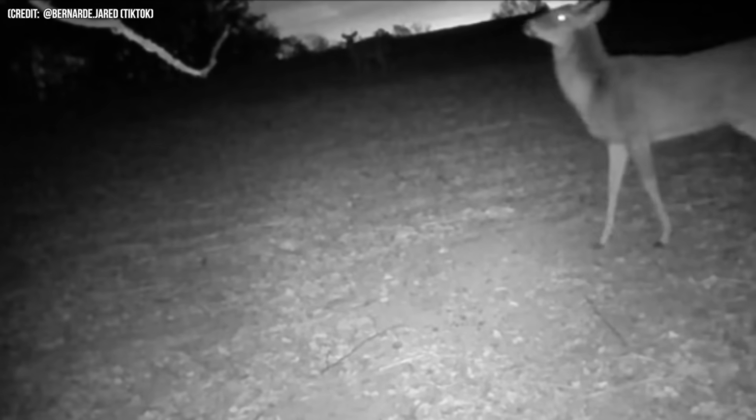Number 10. At 7 p.m. on October 28, 2020, this trail cam recorded a deer going along its way. Then we see another one following it, but as soon as it came right in front of the camera, it stood straight on its hind legs, with its head out of the frame. No one could see what the deer was doing, so people were quick to call it a skinwalker.